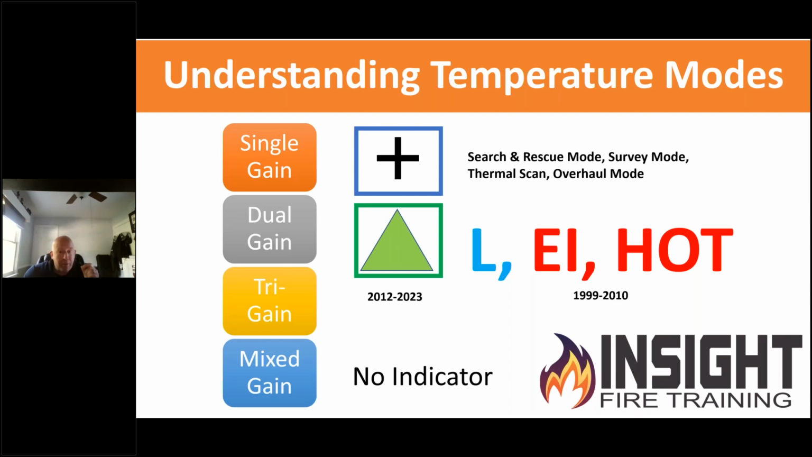Ladies and gentlemen, if your camera freezes, you should freeze. There's a warning. It's trying to tell you something.